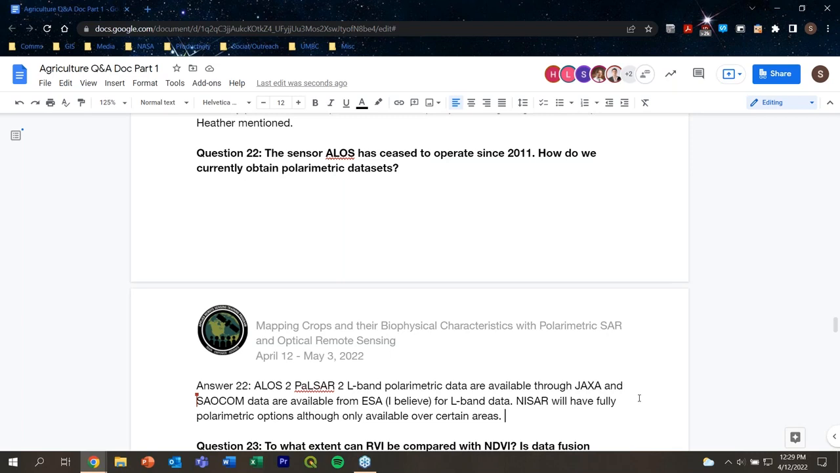Well, ALOS2 and PALSAR-2 offer fully polarimetric data. They are available through JAXA. I imagine if you go to JAXA's website and check that out, there might be a way in which to acquire that fully polarimetric L-band data. As well, I believe there's fully polarimetric options from the SAOCOM data, and I believe our ESA colleagues just mentioned that some of the SAOCOM data will be available through their site, so we might want to double check with ESA on access to the SAOCOM L-band data.